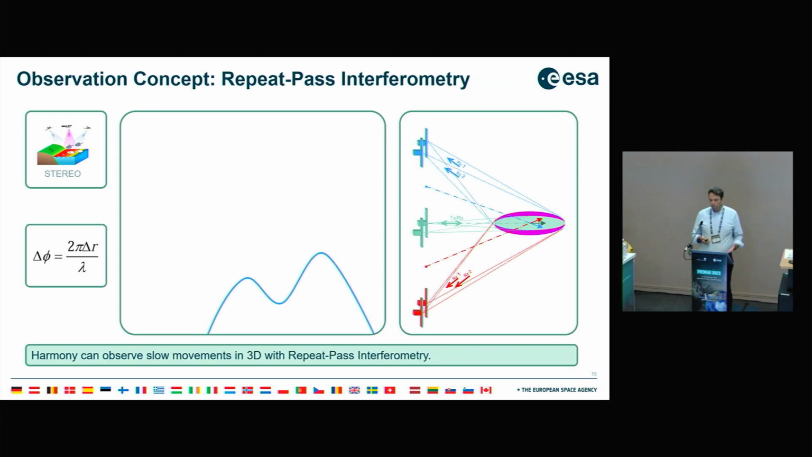Then for repeat pass interferometry in the stereo phase, for standard repeat pass interferometry, of course things are different. We fly over once with Harmony, and then the second time we see a change, which translates again into an interferometric phase, with which we can observe slow movements in 3D with repeat pass interferometry. And in this case, of course, Sentinel-1 is able to provide a motion vector as well. In this case, you see basically the three vectors as you see on the right.